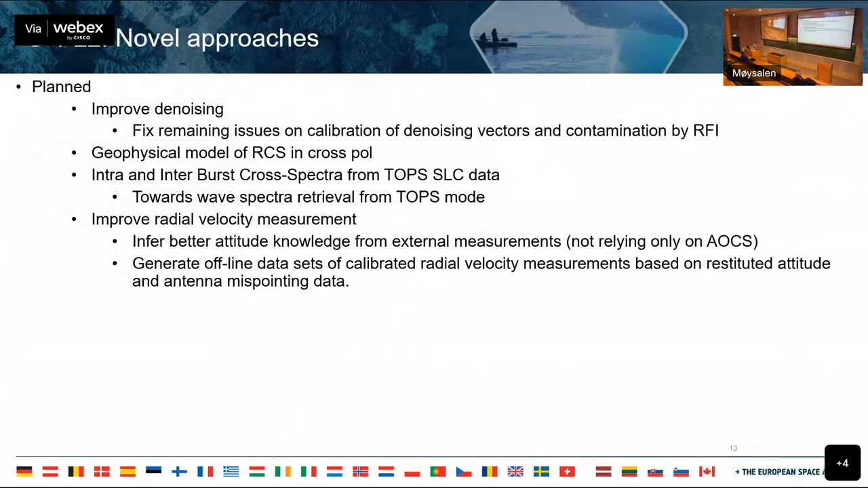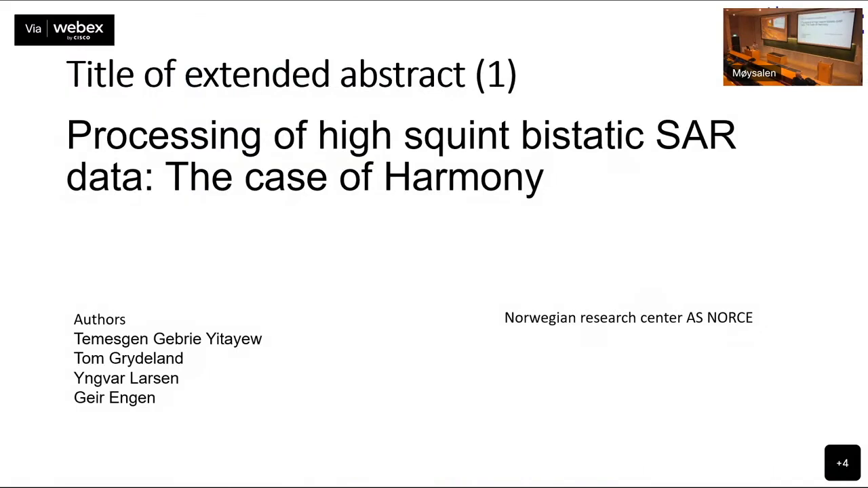So planned approaches: improve denoising, geophysical model, especially with the RadarSat and cross-pole, is ongoing research. There are planned improvements also with the radial velocity measurements. And then I did skip the middle one there, but the intra- and inter-burst cross-spectral from TOPS and SLC also is ongoing work. So the next two submissions are actually related to Harmony. And I'll just be brief on these.